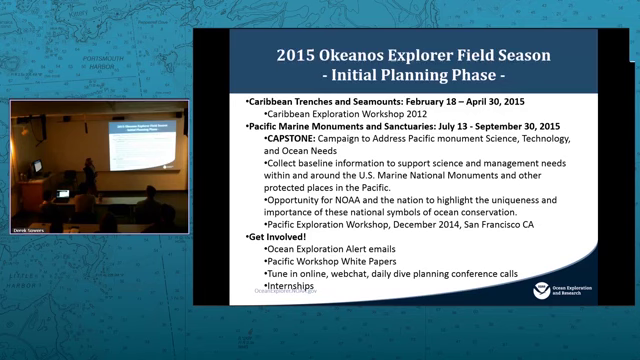A lot of the targets that we're looking at right now are actually a product of a workshop that the Nautilus group hosted. It was held in 2012. It was a Caribbean workshop planning. So we're going to take those targets, look at those areas, and see what new feedback we've received from the community. After we're in the Caribbean, we will go to the Pacific.